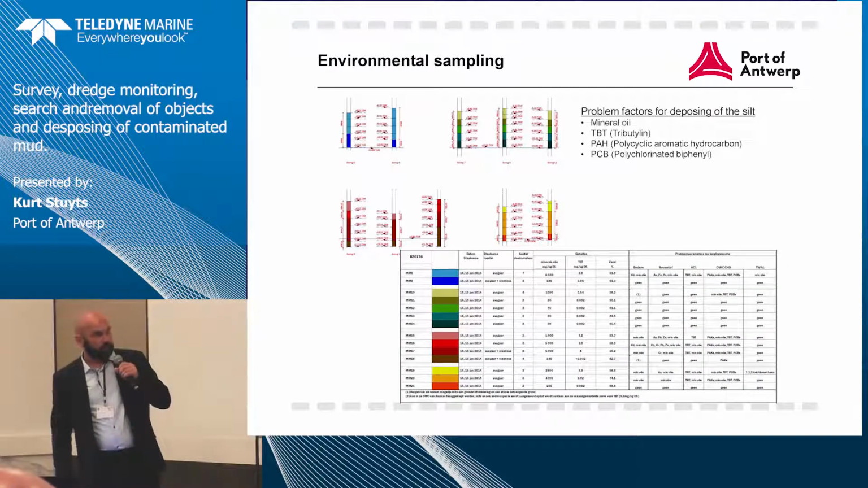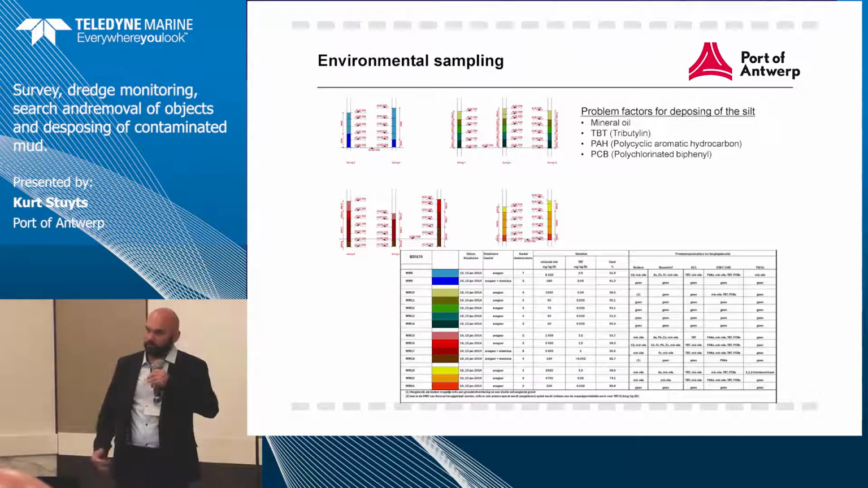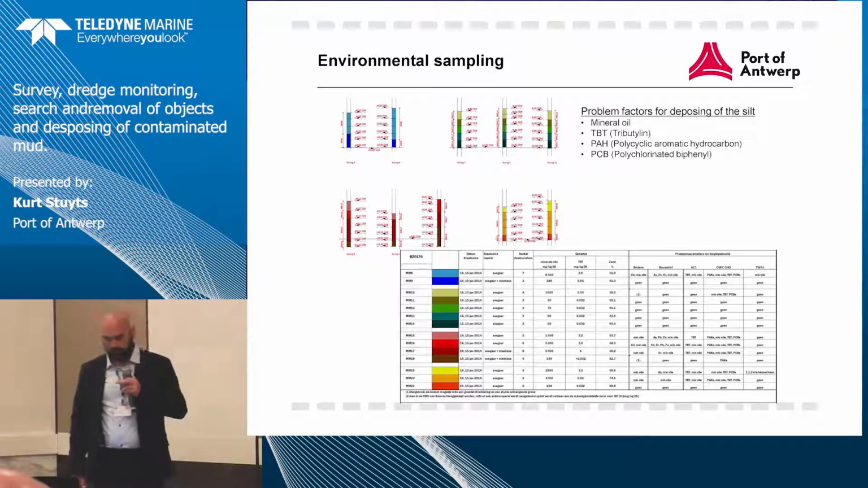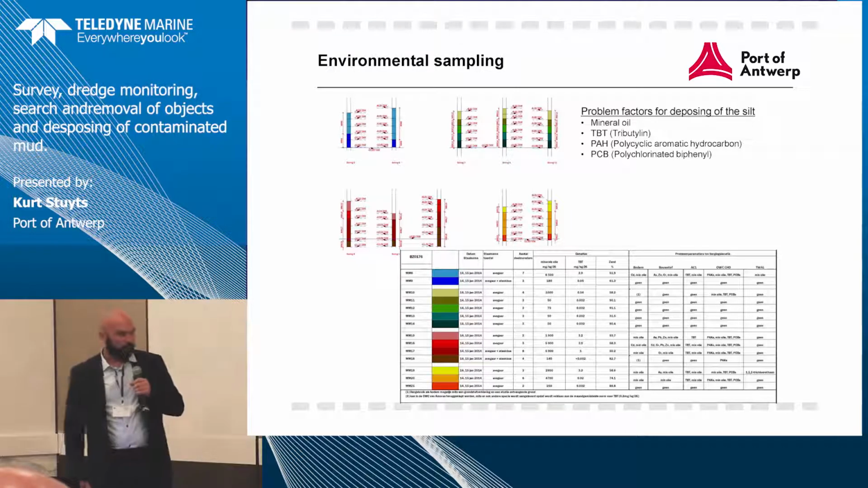So this is how we take our vibrocores and drillings. So we split them up in layers on the seafloor in specific areas, and then we go. The laboratory takes all the samples, analyzes them. We get sand results, grain sizes, and all the contaminations. So here we had a lot of contamination of mineral oil, TBTs from earlier paints they used on the vessels. Also PAHs and PCBs that we found.